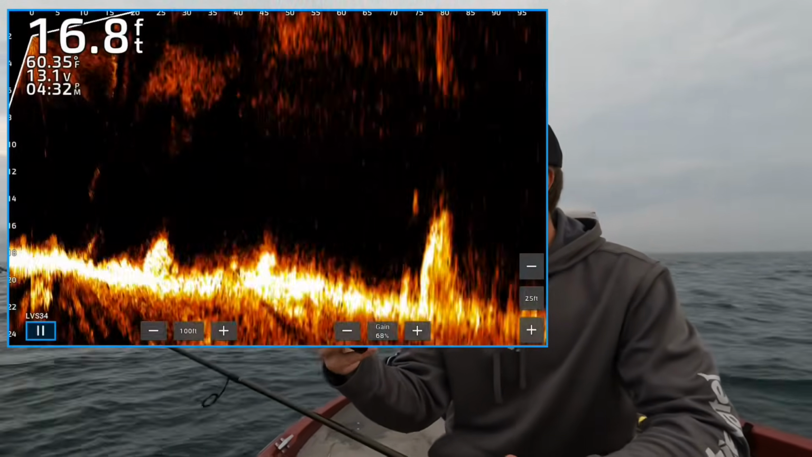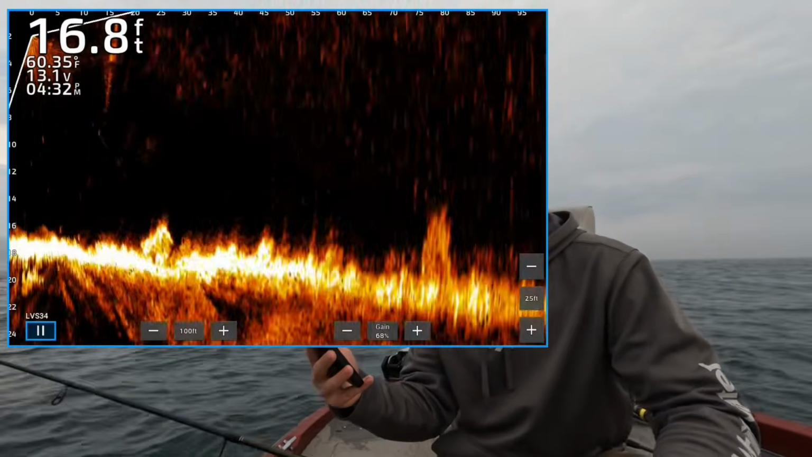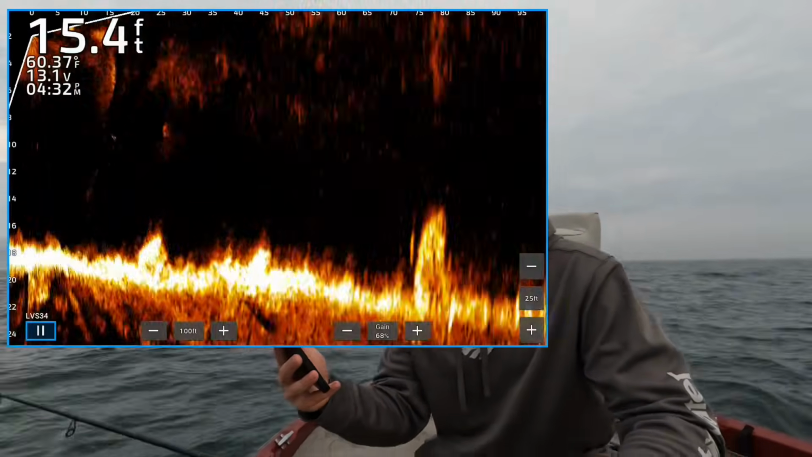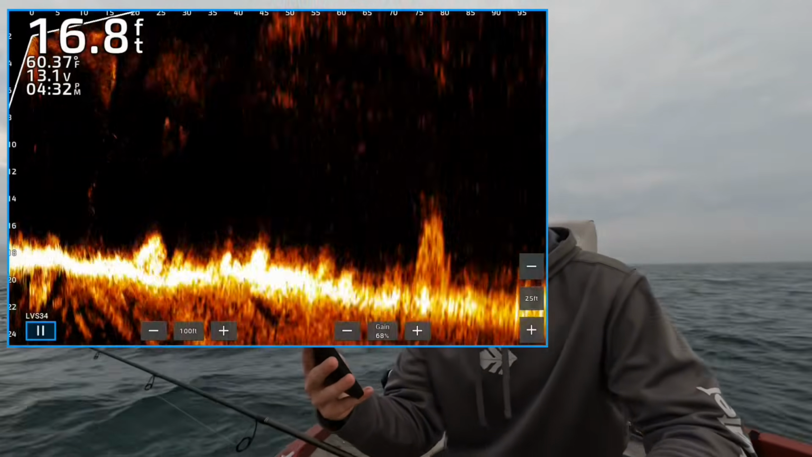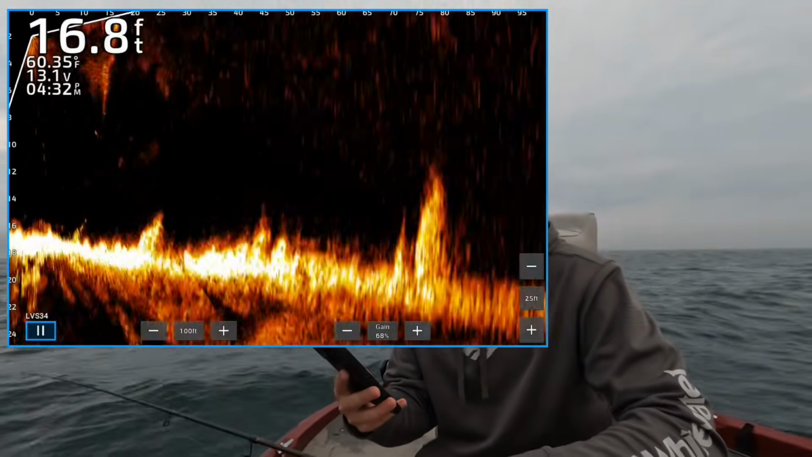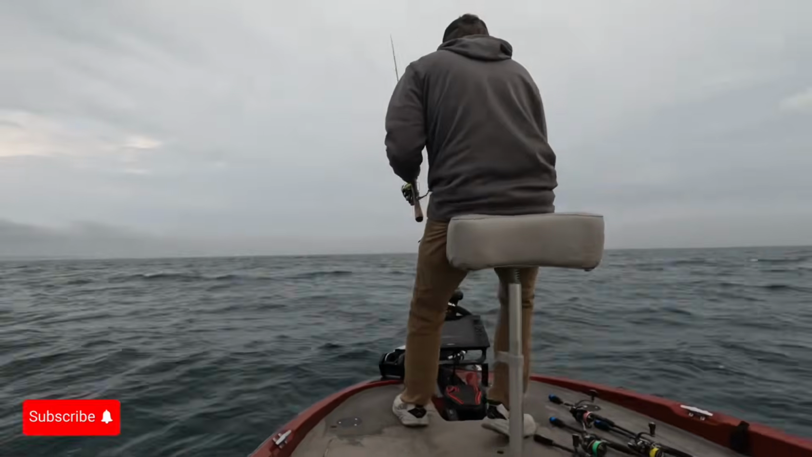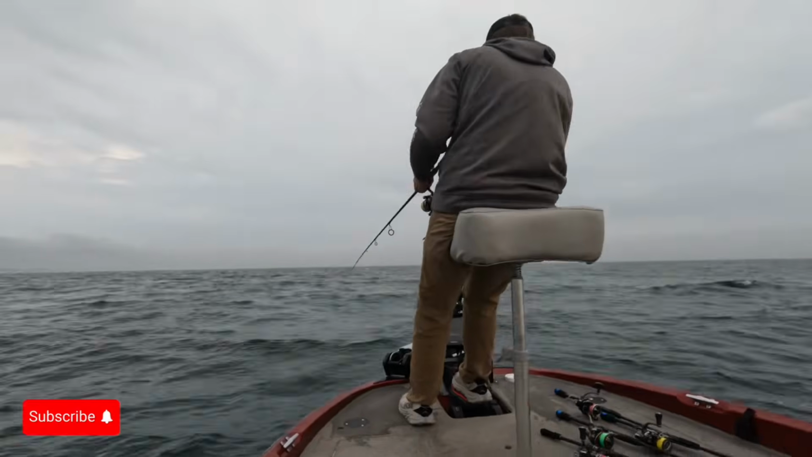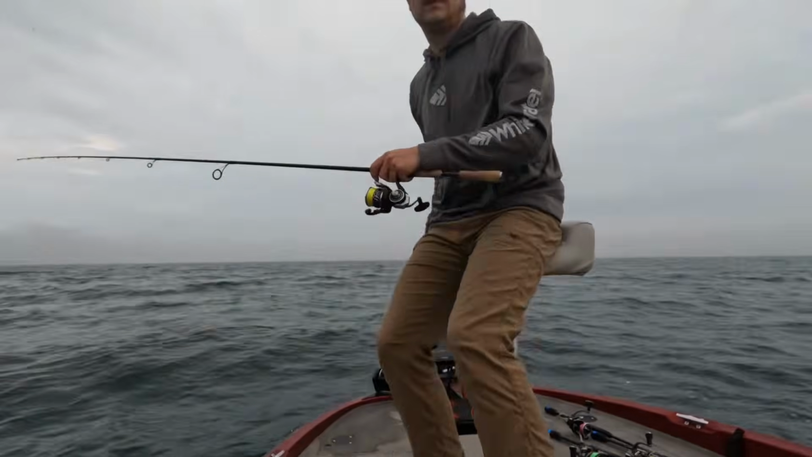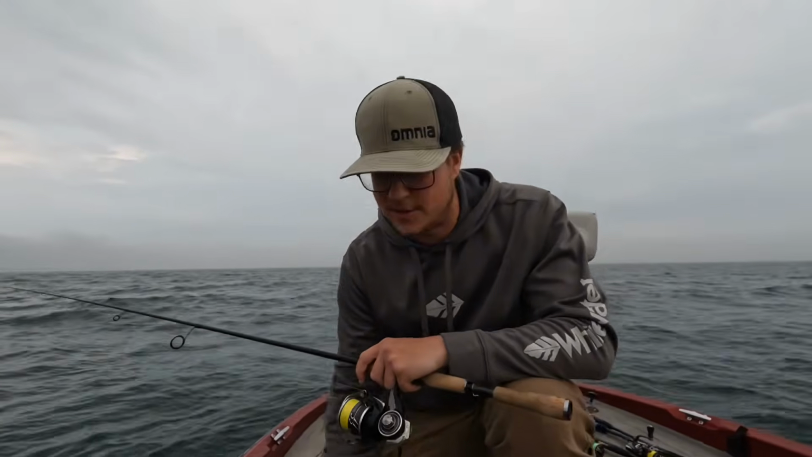So I'm using the wind as my friend right now. I'm just spot locked on the downwind side of this big boulder. You know, it looks like there's only one smallmouth there, but I guarantee you there's a whole bunch of them. And I'm also going to guarantee you that they're going to be super stubborn to bite. So let's see if we can get one to go. Alright, I suck and I can't get one of them to bite, so let's go try another spot.